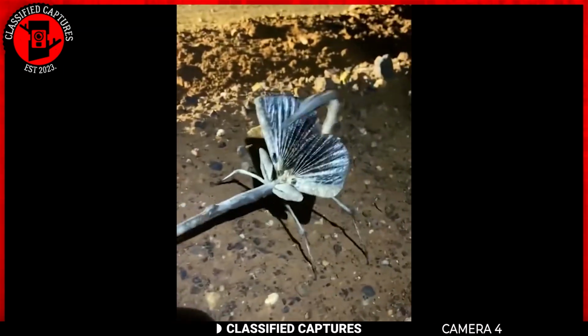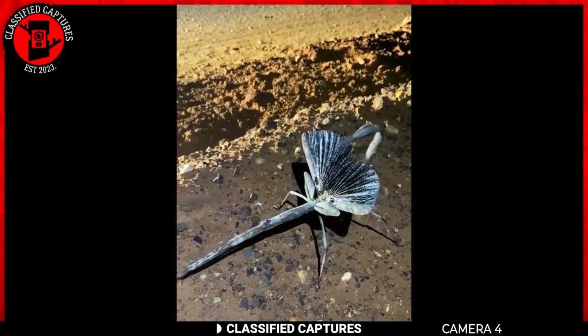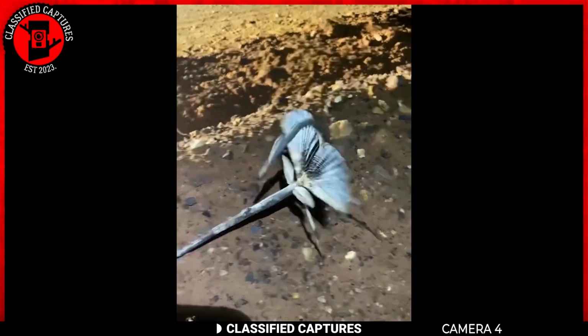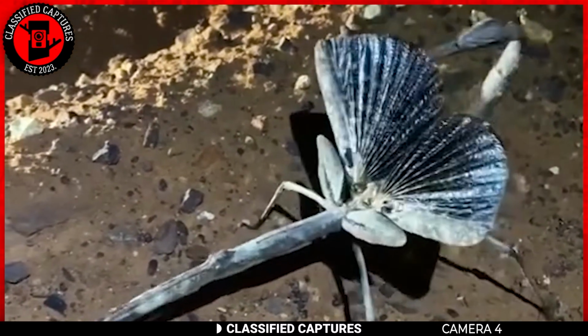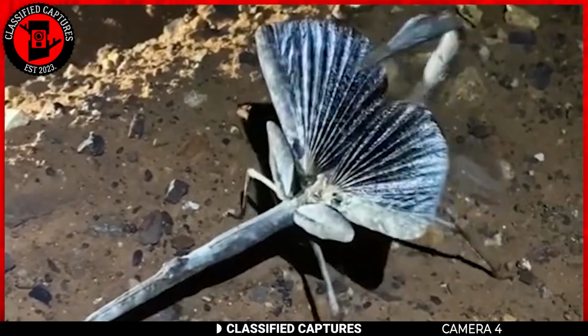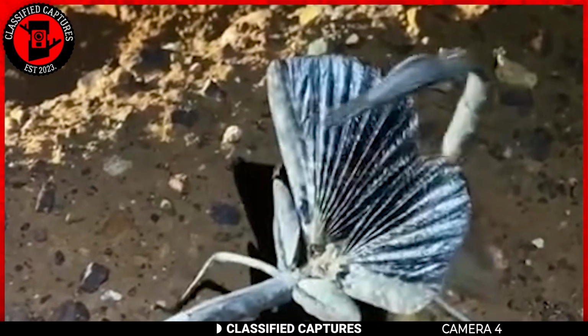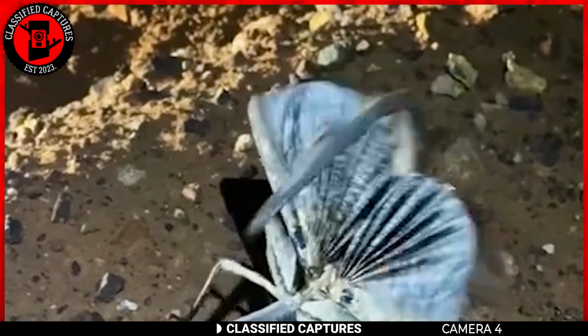Turns out, it's like a bug in stealth mode. In moments of perceived threat, these remarkable creatures transform their benign appearance into a spectacle of intimidation. The wings part to unveil what seems to be a scorpion sting, an elaborate ruse designed to startle and deter potential predators. Nature never ceases to amaze us with its ingenious adaptations. What are your thoughts on this stick bug's defense strategy?